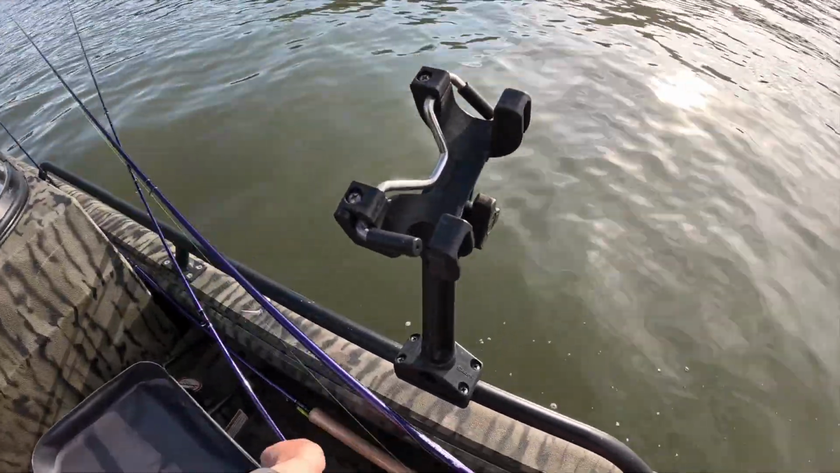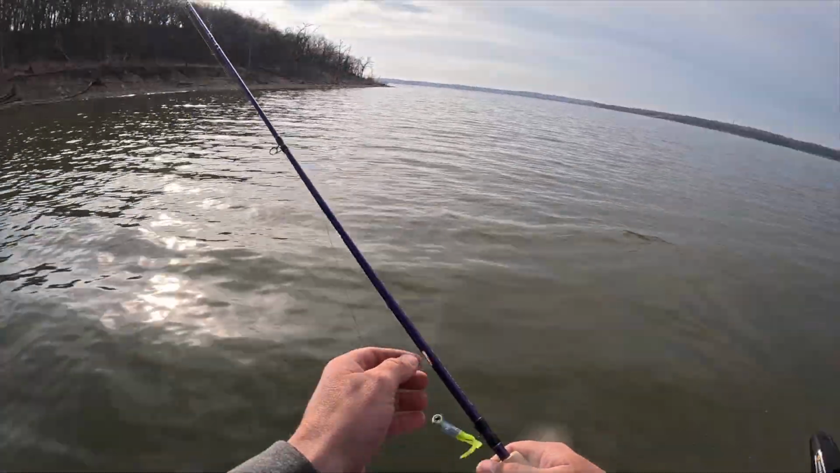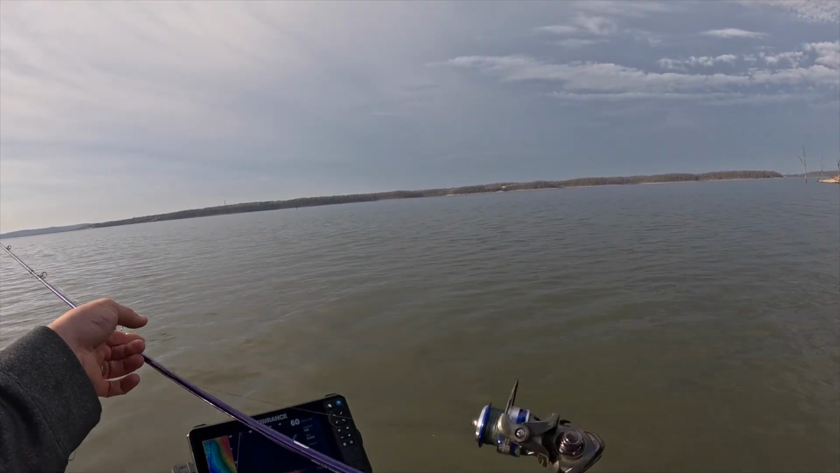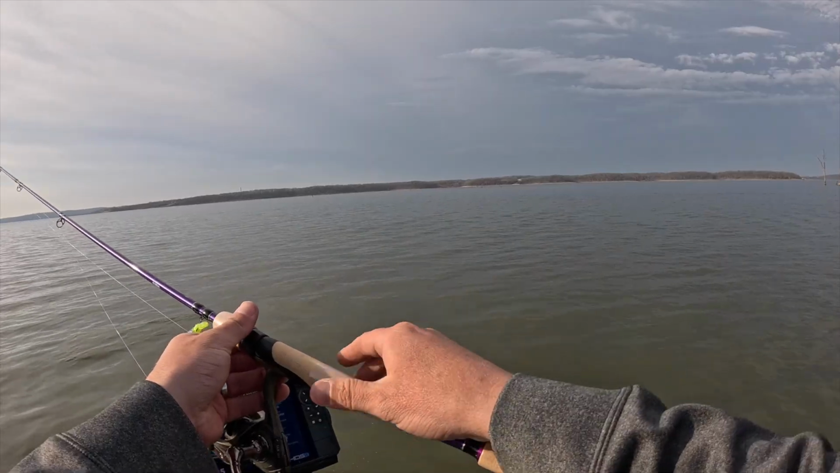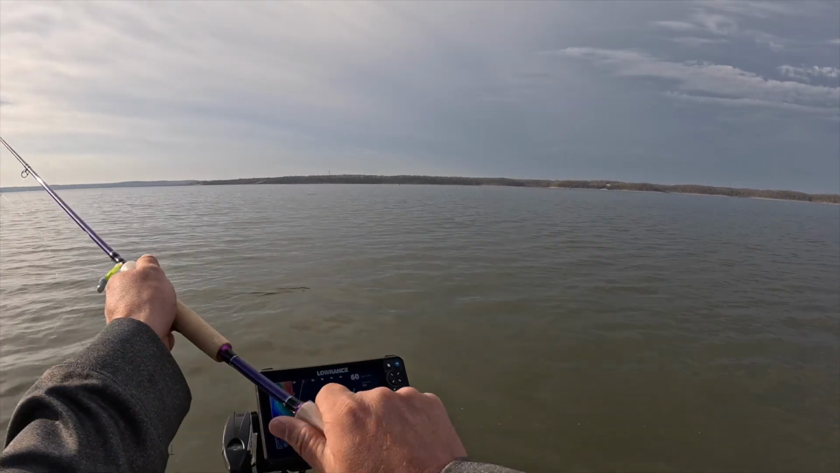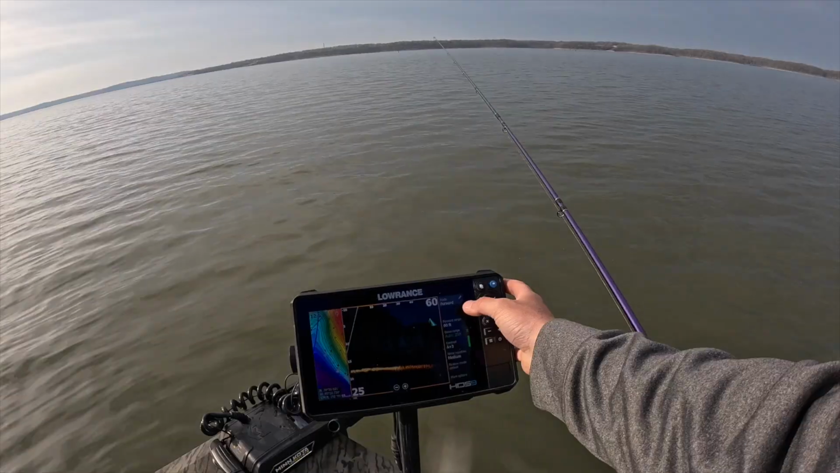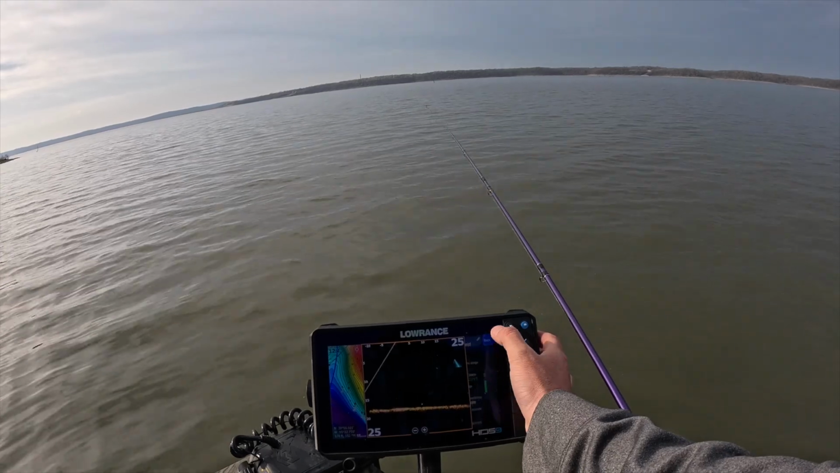with the 7'6". This jig right here is what they were just absolutely smacking the last time I fished here. So let's do the initiation ritual. Let's get the plastic off of this bad boy. Now when it comes to the sonar, I like to do about 25 foot to start.